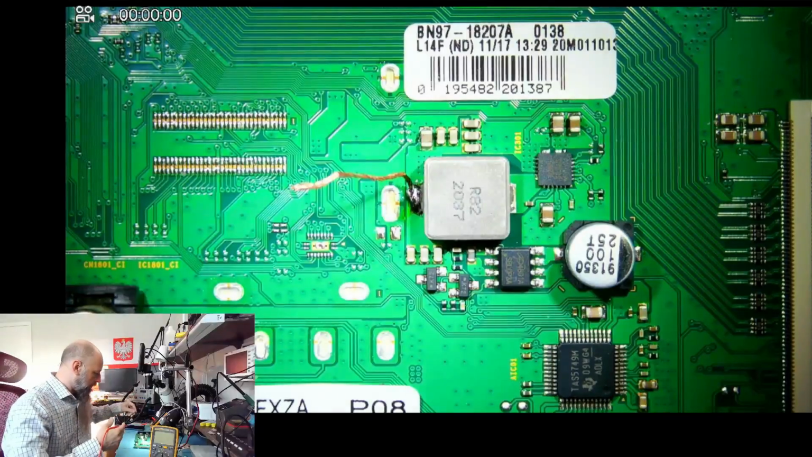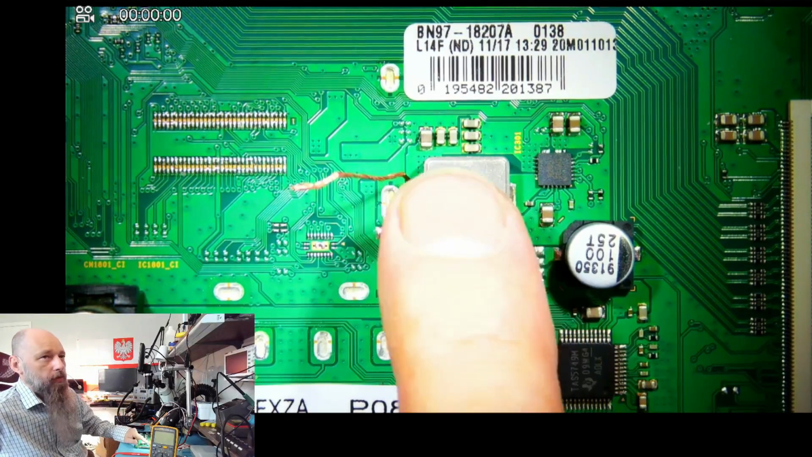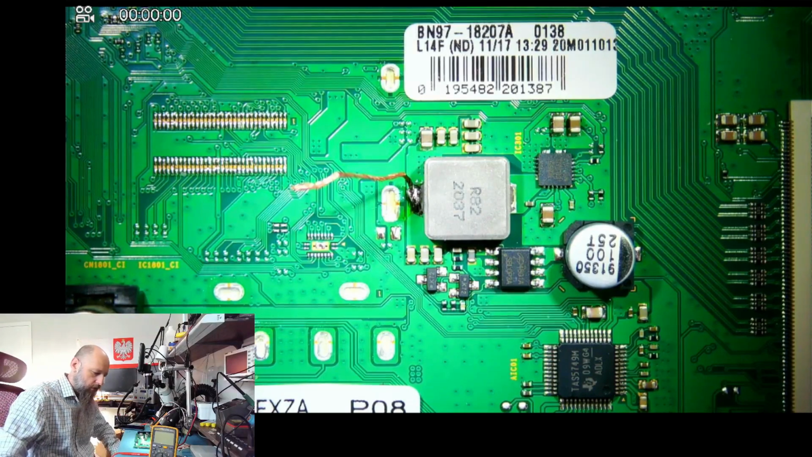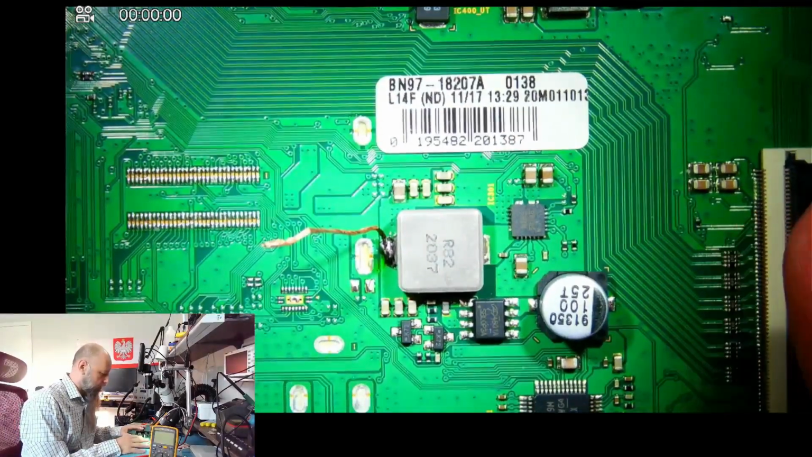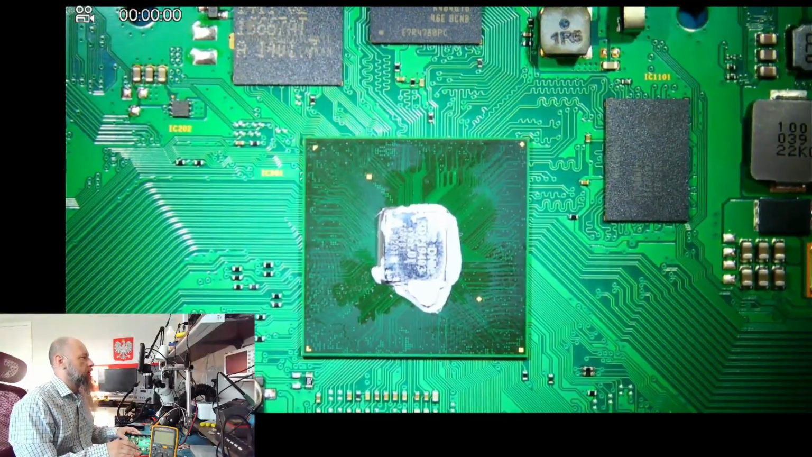The only thing for me to actually be sure about this would be to order another board, which is about 60 bucks, and measure this resistance over here. But my instinct tells me that 5 ohms is too low. And that is the issue with this board. So all this TV requires, in my view right now, is the replacement of this board. Because let's be honest, there's no way we're going to be replacing this chip.